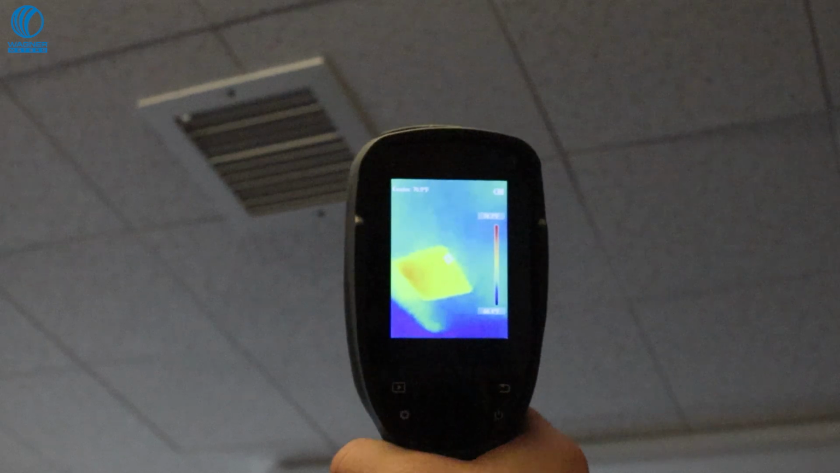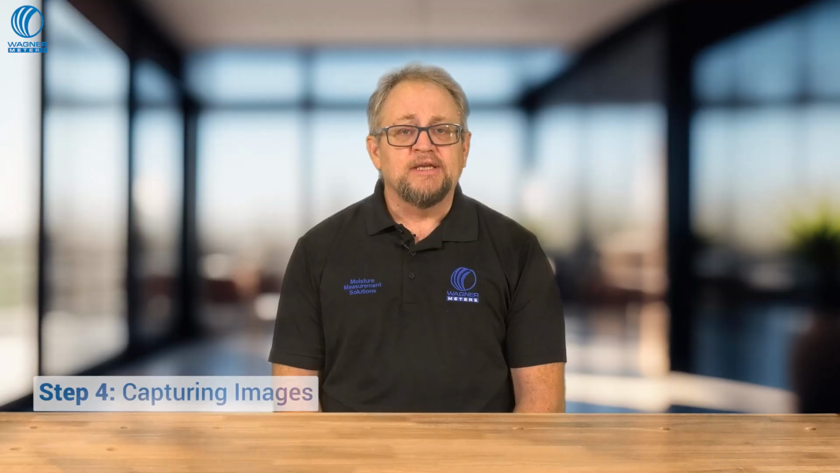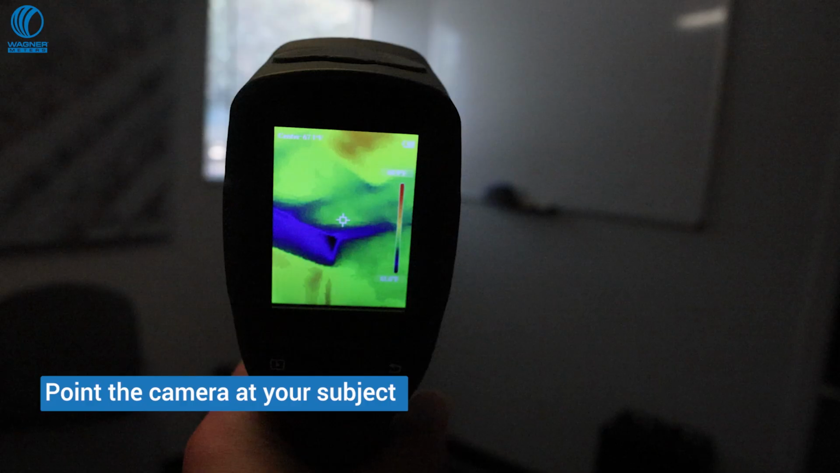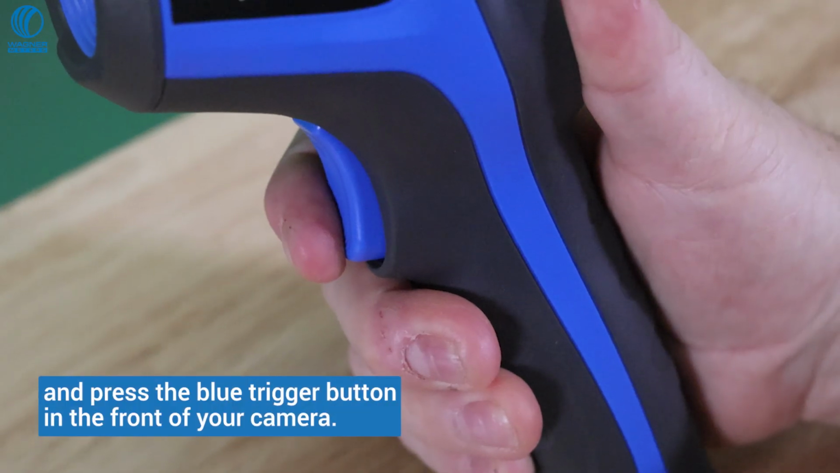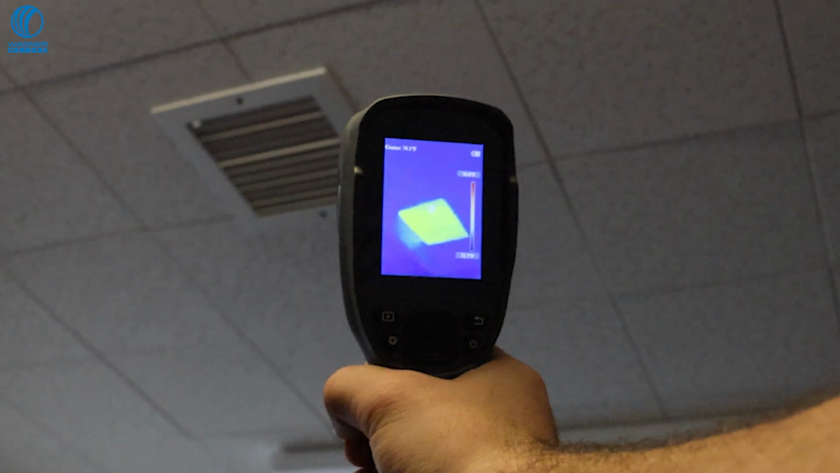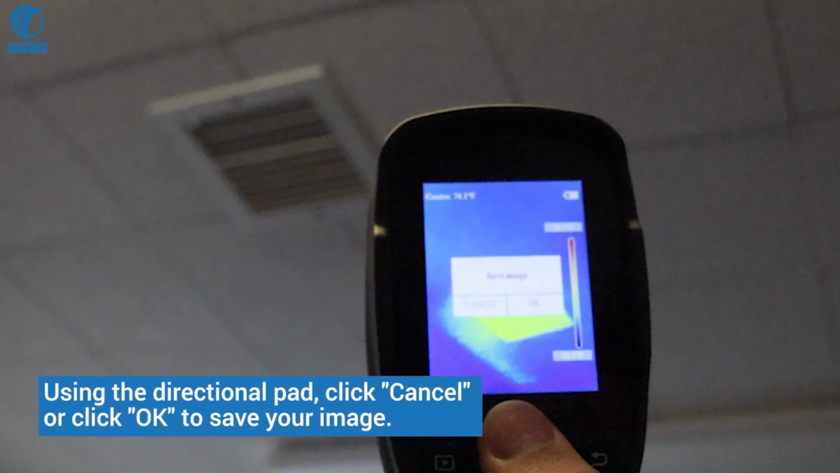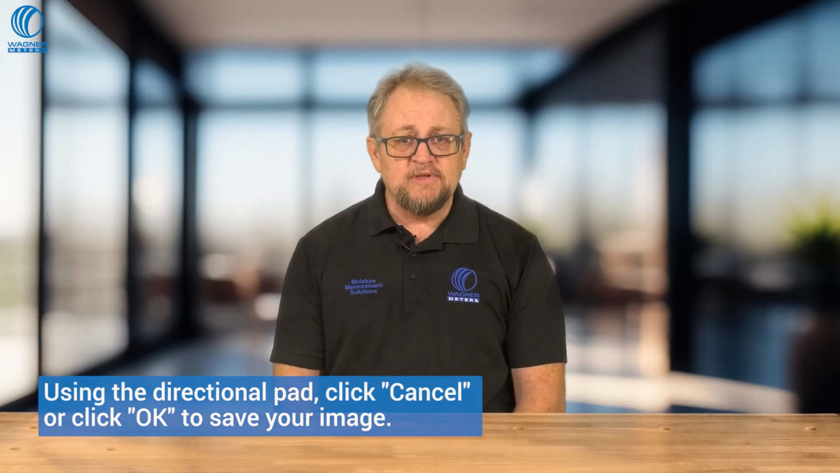With custom settings set, you are ready to begin capturing images using your thermal camera. To capture images, point the camera at your subject and press the blue trigger button in front of the camera. Once pressed, you will be prompted to save your image. Using the directional pad, either cancel or click OK to save the image.